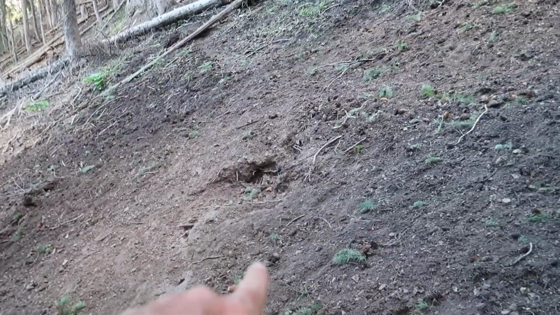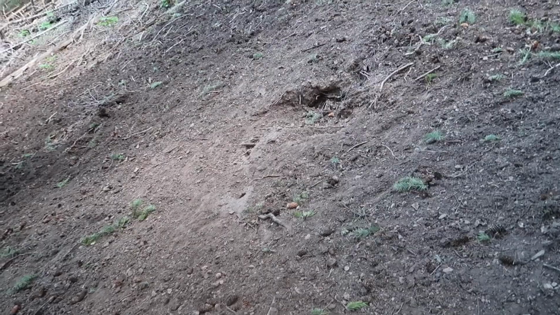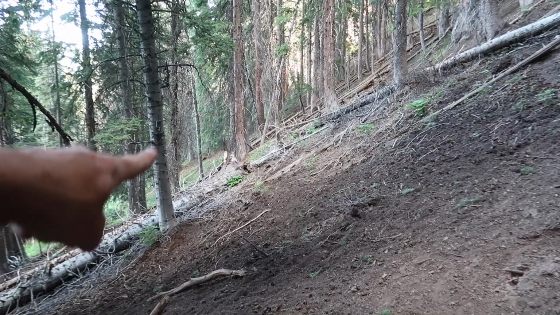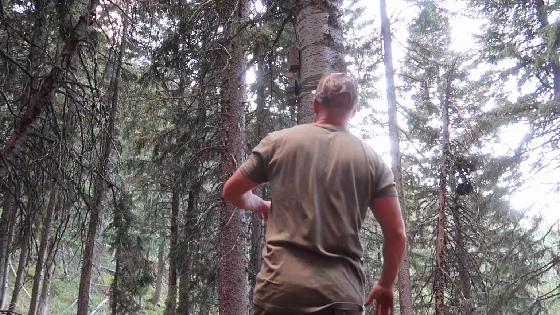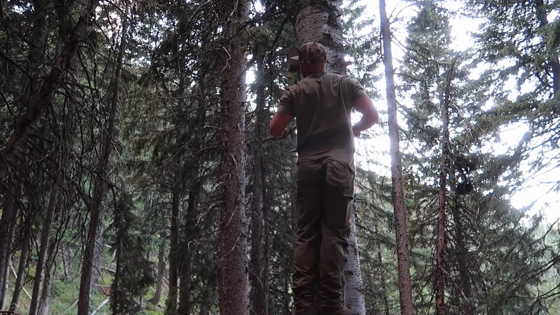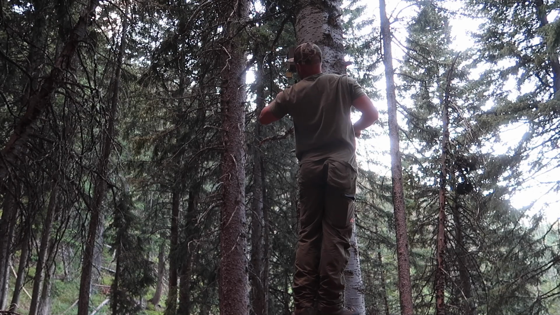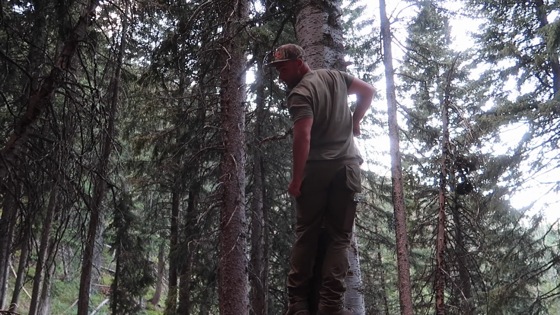Well, as usual, it's been hammered already, and I'm sure the animals are just coming in and digging up the old minerals, the old critter lick. I mean, they've pounded it this year, so they're already here. That's good. We're gonna climb up here, get the trail camera, see what the heck's going on. Hopefully it's still taking photos. It's still taking photos. I've got 2 of them here.